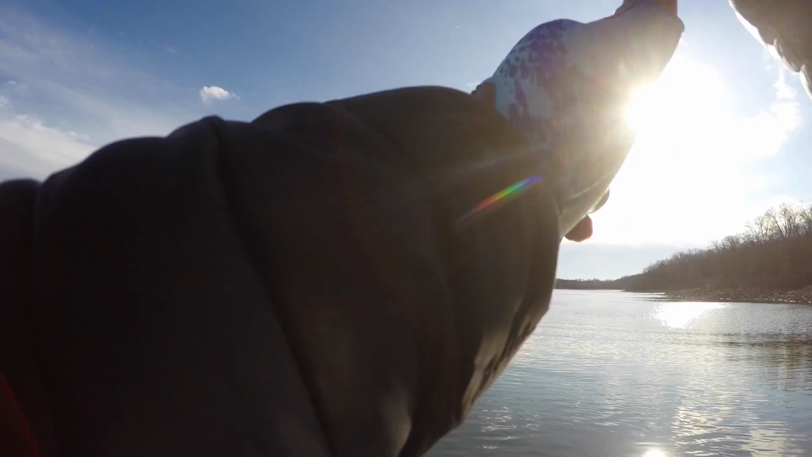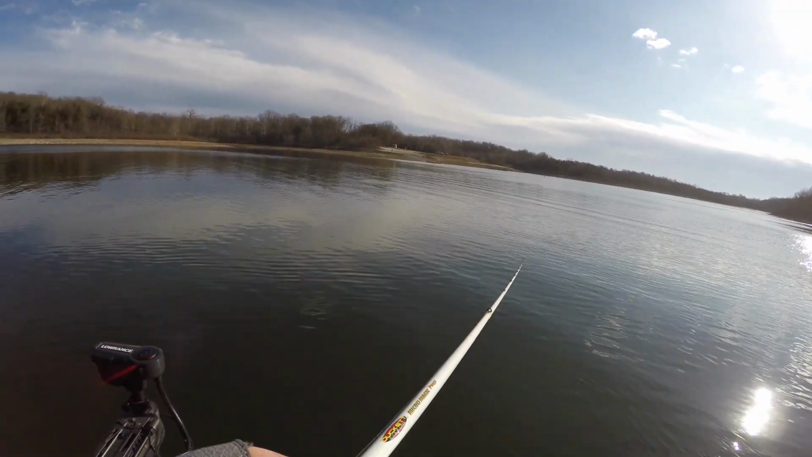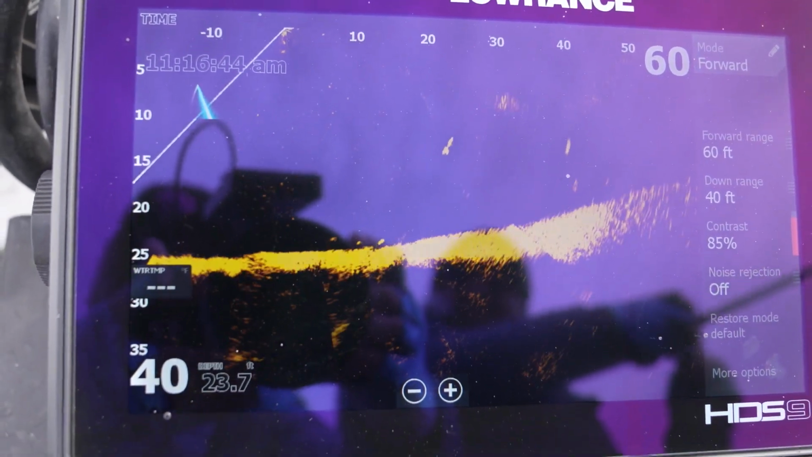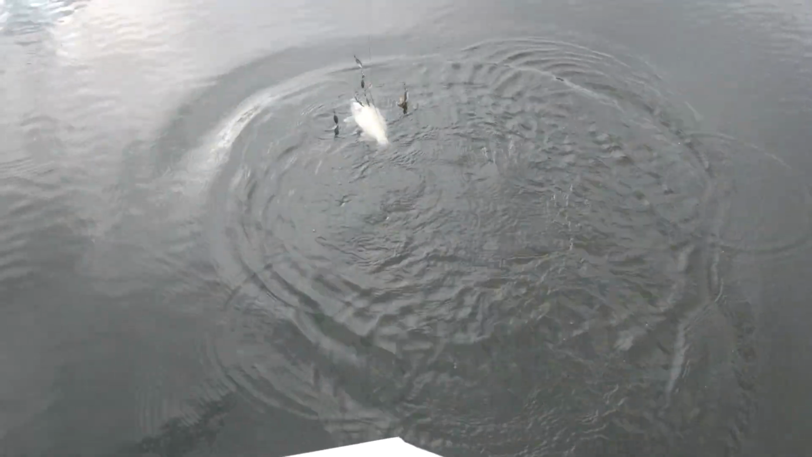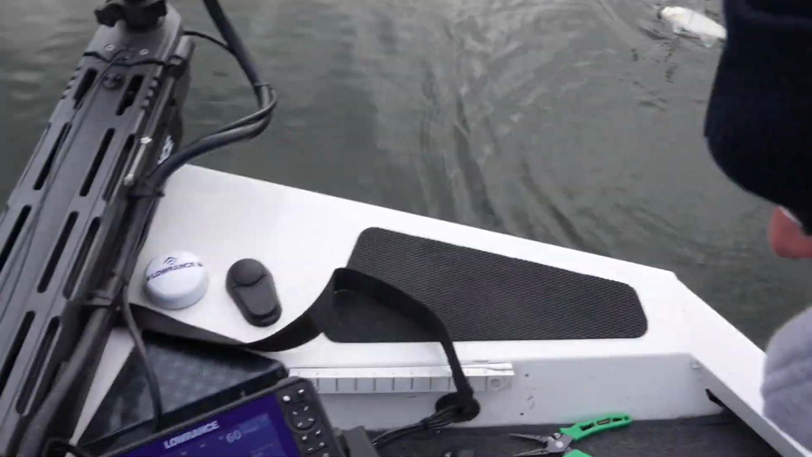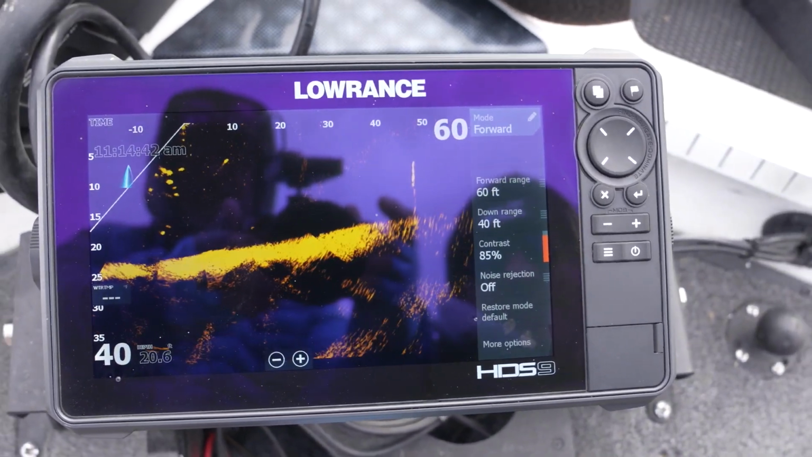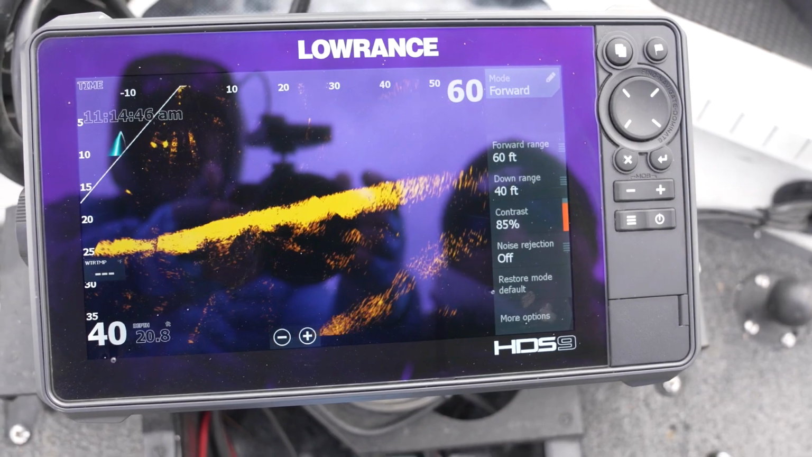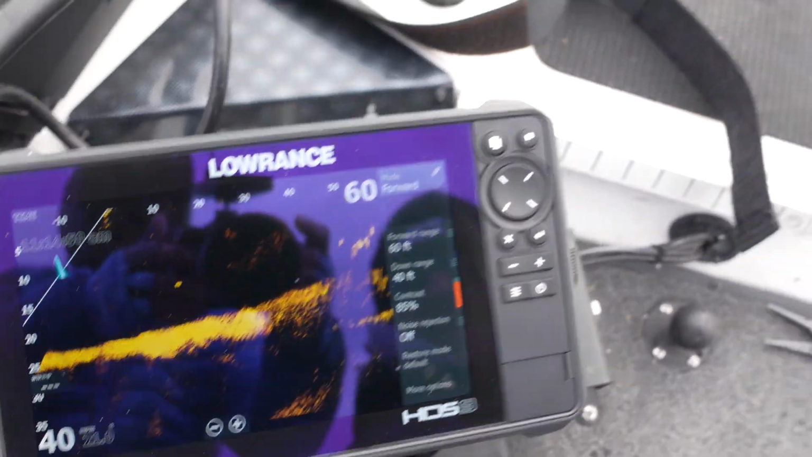Now that the sun's out, I may need to go to that jerkbait, because they are all over it. See it? I'm gonna drop it down. We've got a load of whites in here. This fish, I'm gonna try to show you with my hand here. If you look at the live sonar, came off that tree right there. Hold on. Look at all the whites on the bottom. And right there's all those whites I just caught.